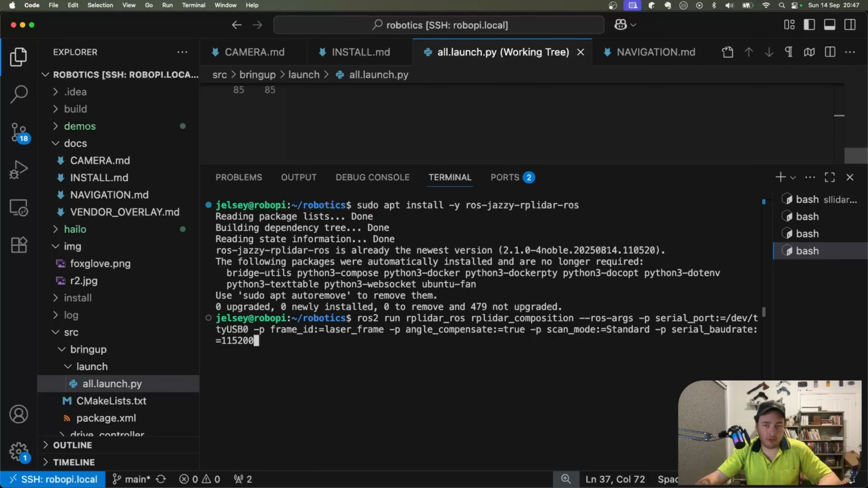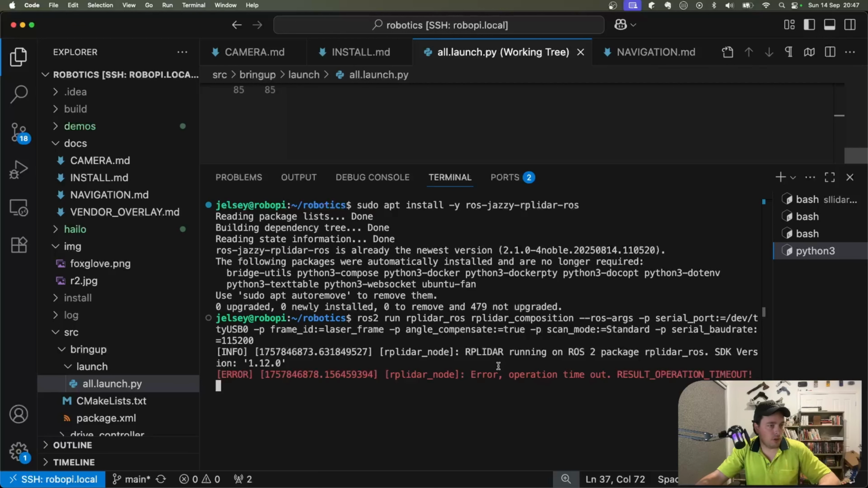And then it gives you the ability to run this node. So ros2 run rplidar_ros rplidar_composition, and then you're passing it some arguments for the USB port that the LiDAR is on, the frame ID, and some other arguments here. Now, when I ran that, nothing seemed to happen. It just gave me an error. I did some more digging online. I went through a bunch of different forum posts, and people suggested changing this to be false, changing that to a different type of scan mode, and even changing the baud rate. I tried various combinations of those things, and every time it would just give me this error, which is kind of annoying.